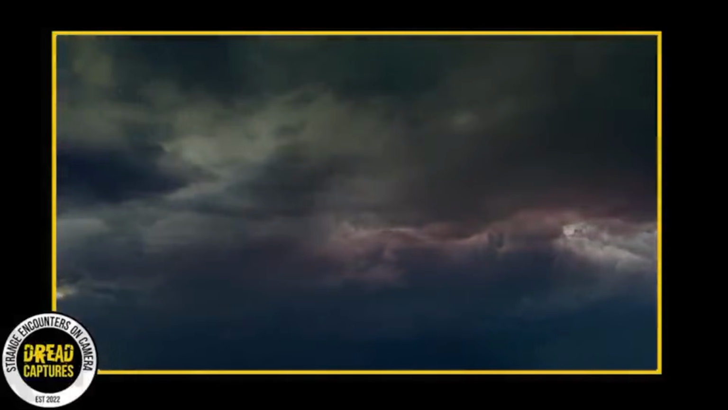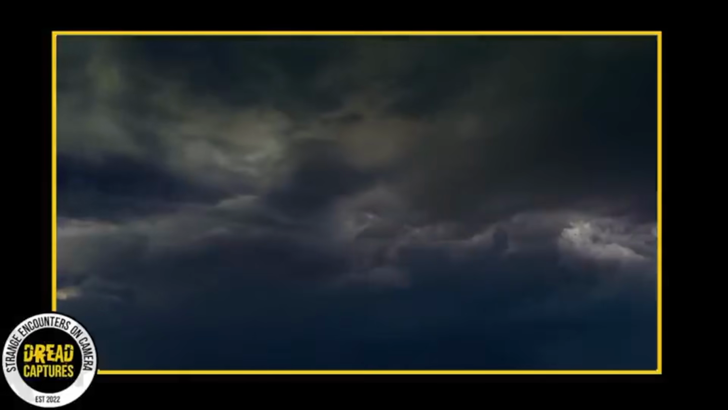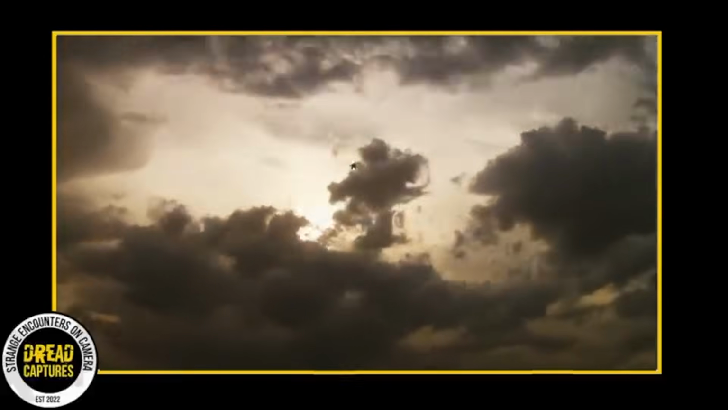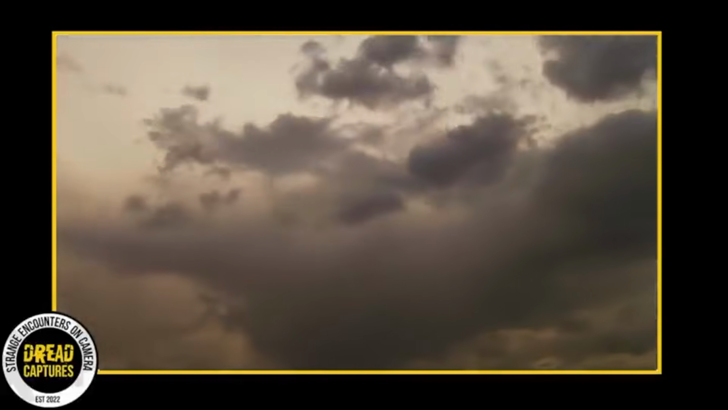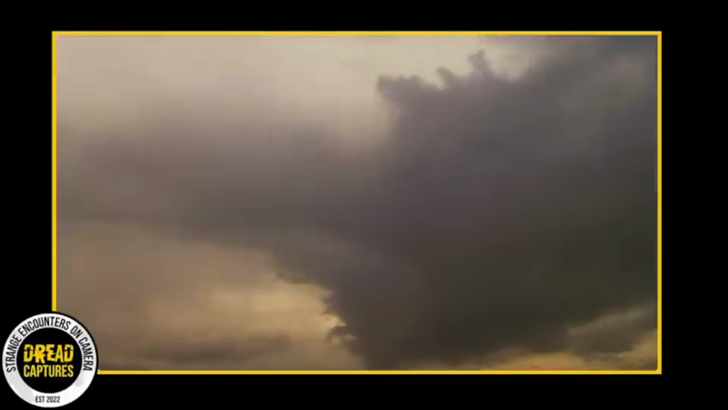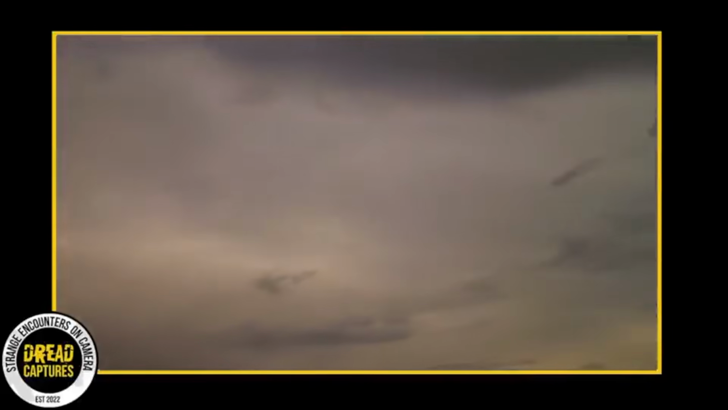The best guess scientists have is that it's all about the changing electrical fields within the thundercloud. When this happens, ice crystals in the cloud, which are shaped like plates or needles, line up in a particular way. This unique alignment reflects sunlight, giving us the incredible display we see as a crown flash.